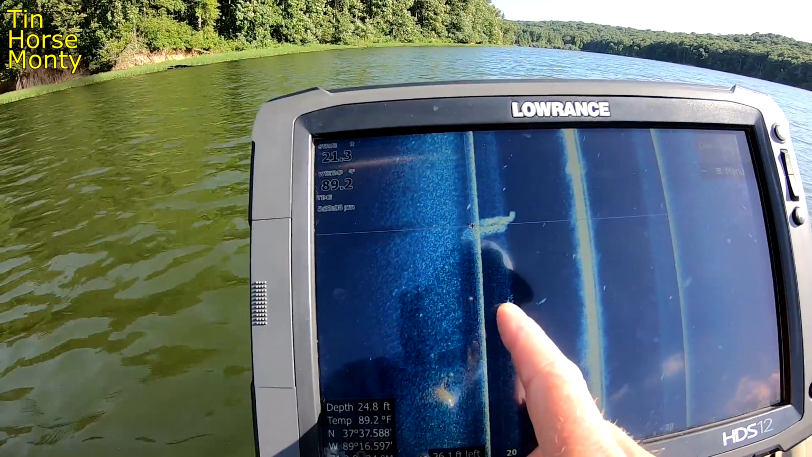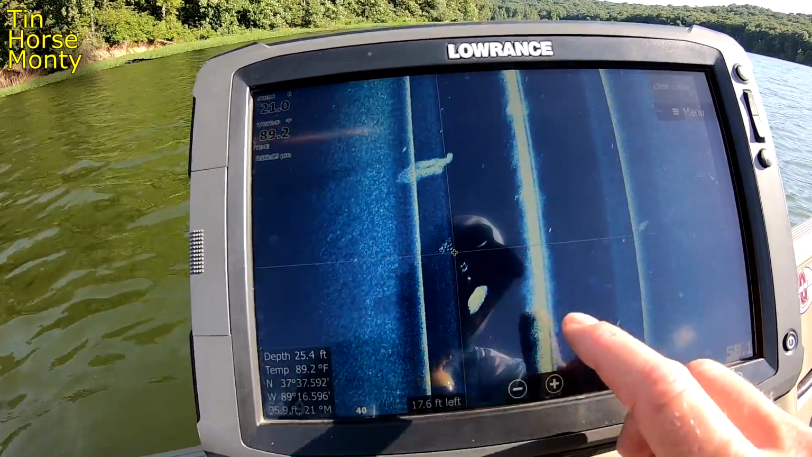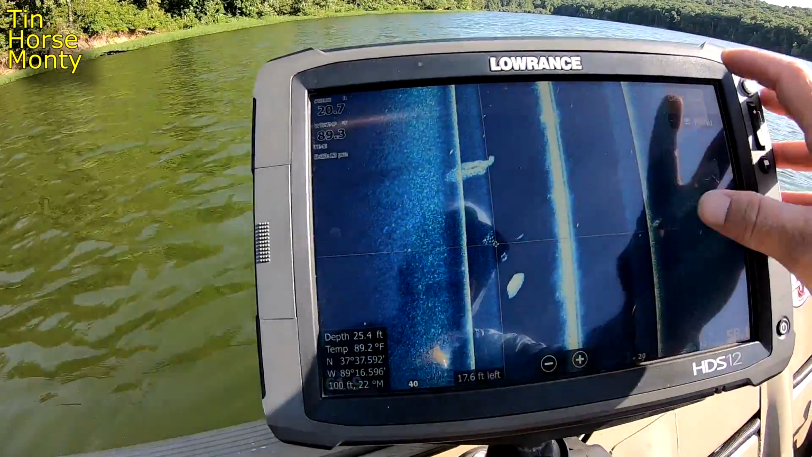These are predator fish right here, probably crappie. Here's your little shad and stuff. These little blips right here are most likely bass. Like these bigger blips, most likely bass.